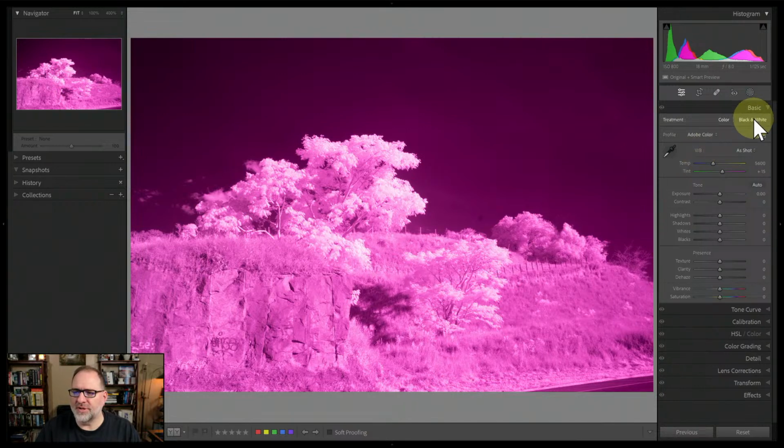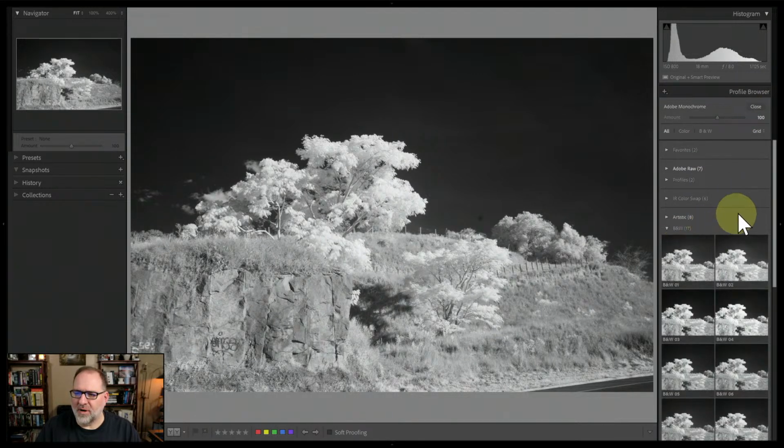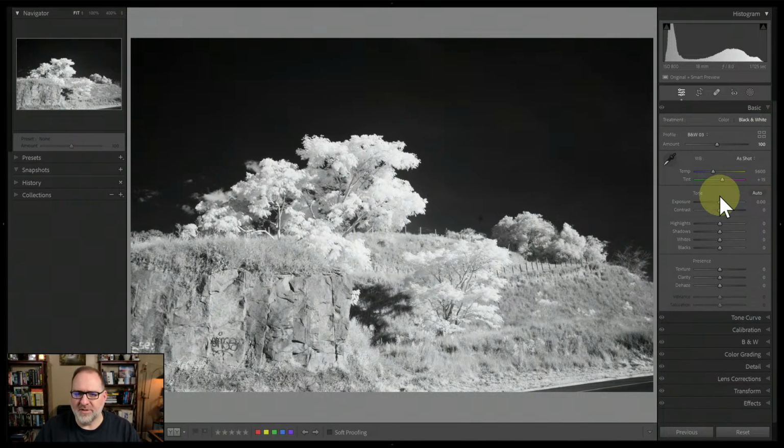monochrome. You could switch this to a black and white profile, and you can either use Adobe Monochrome, or you could pick from a variety of the black and white profiles, camera matching, whatever you'd like to use. You have a lot of flexibility with profiles when you do a deep infrared image. You don't have to worry about special profiles or color temperature or anything like that. So you could pick a profile, like for example, if I pick this profile that gives me a little bit of that deep sky, that kind of gets me on the way.